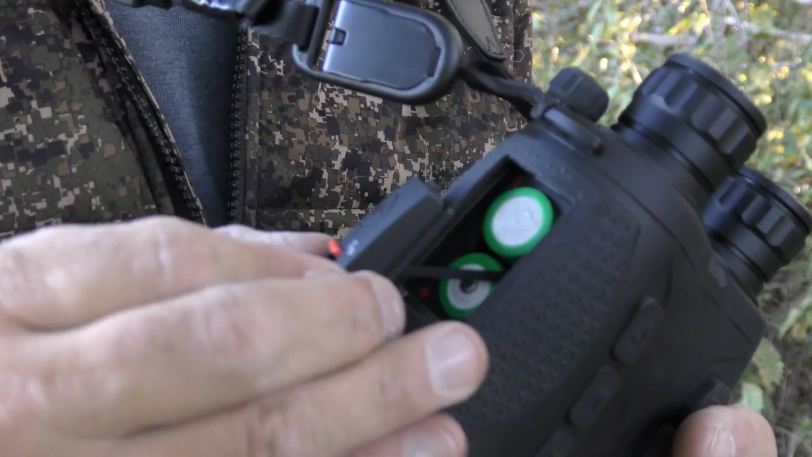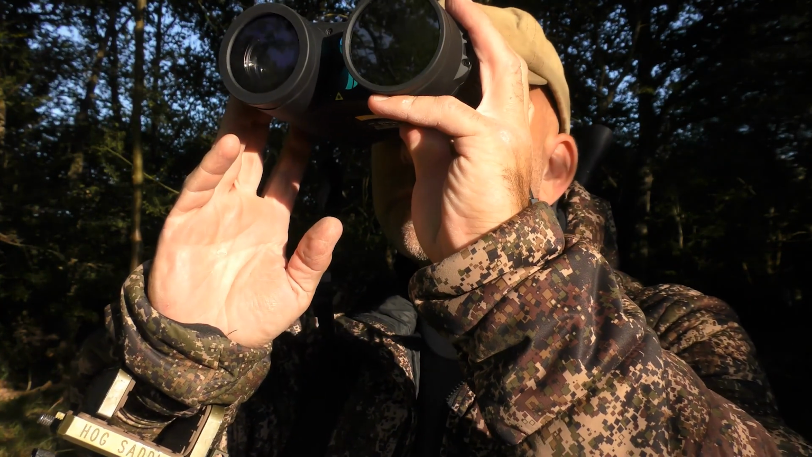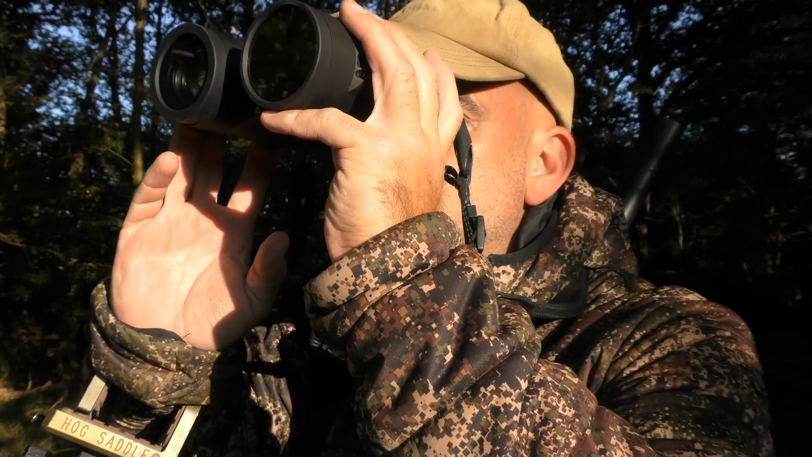For a power source, these thermal binoculars run on two 18650 batteries, which are located just in this little compartment on the side here. This is definitely an advantage because 18650 batteries, they're cheap, they're easy to get hold of, and it's no bother just to carry an extra set or two in your pocket. A couple of batteries should last you for a normal night's foxing or an evening out stalking, but as I say, it's no bother just to carry another set in your pocket, and should they die on you, then it's easy just to swap them out in the field.